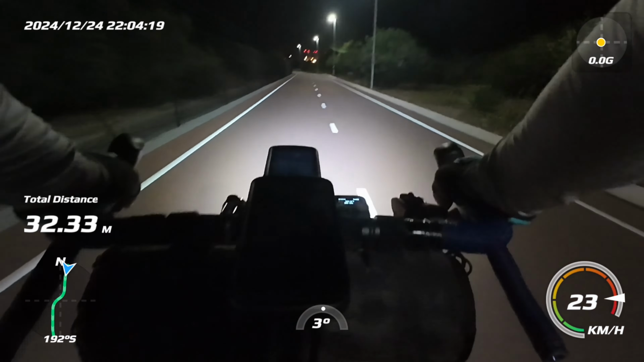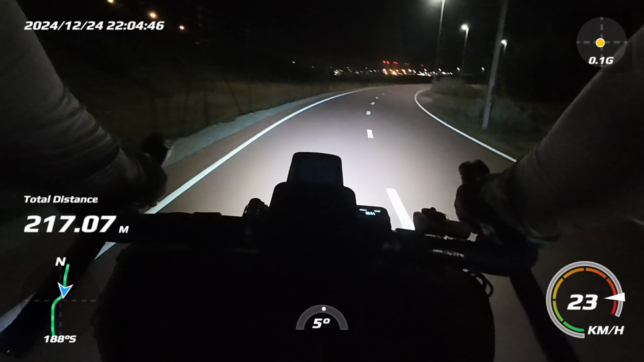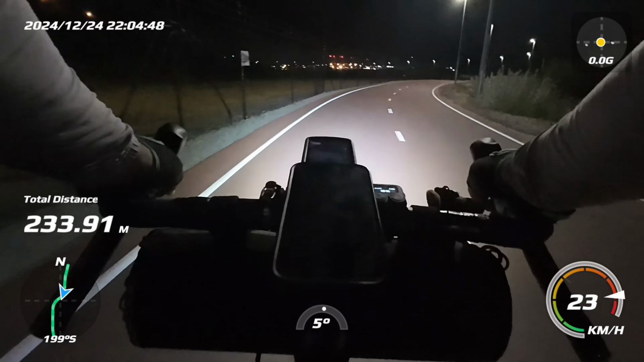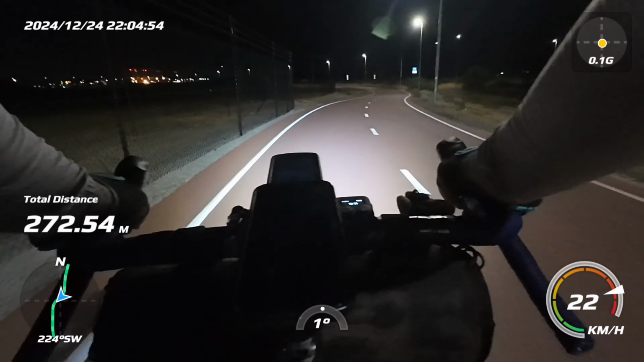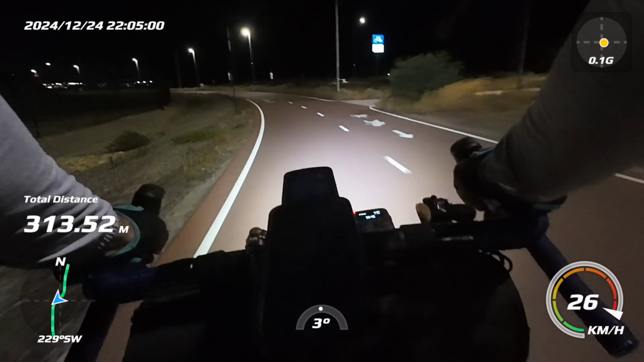Well, you can tell we're getting close to Fremantle because we've just hit a wall of wind. It is horrible. It's tough. It's a massive wall of wind. Can't believe it blows this hard here at night. It's unbelievable. Damn. It is crazy. Unbelievable.